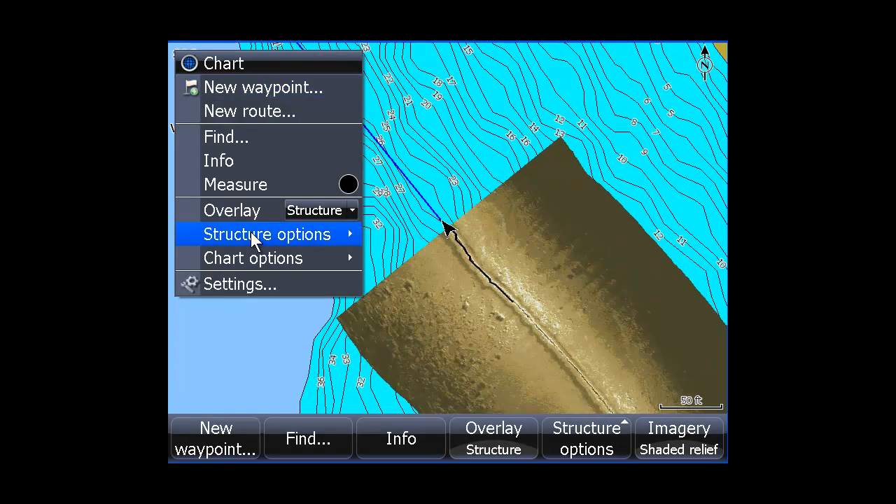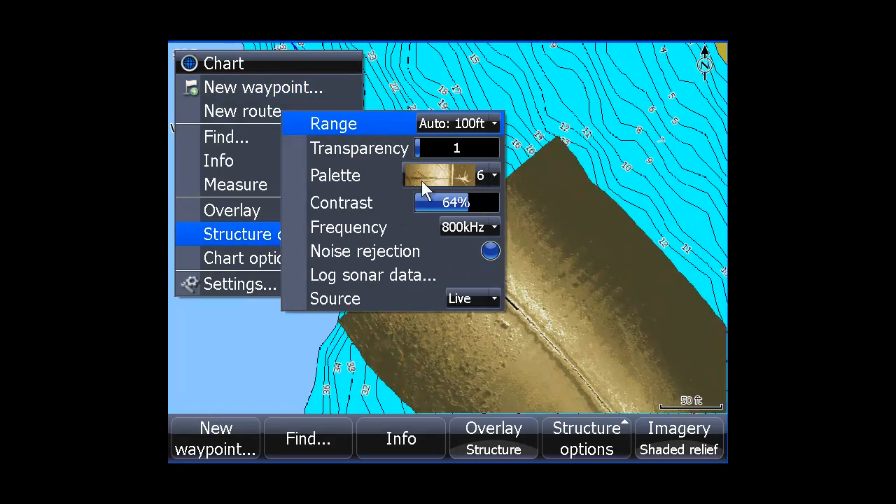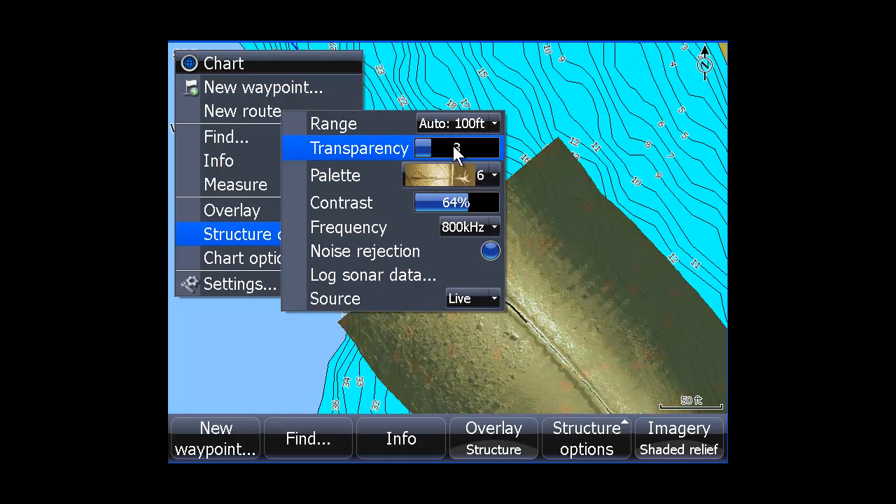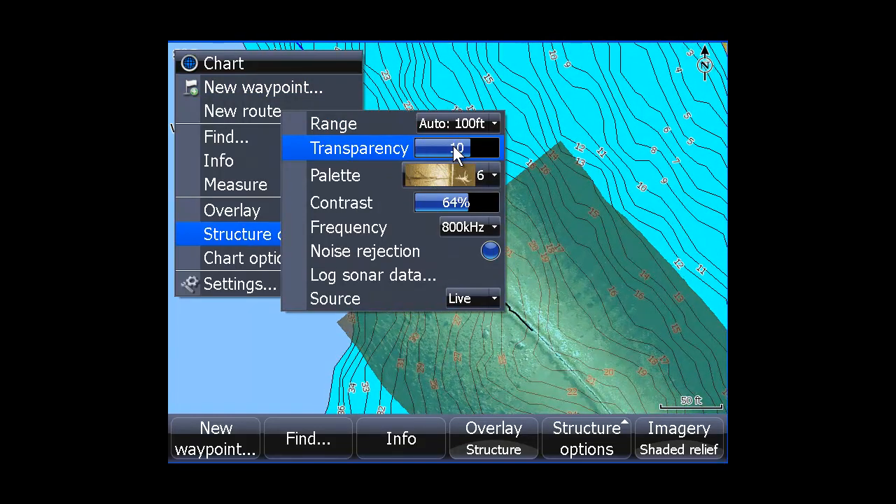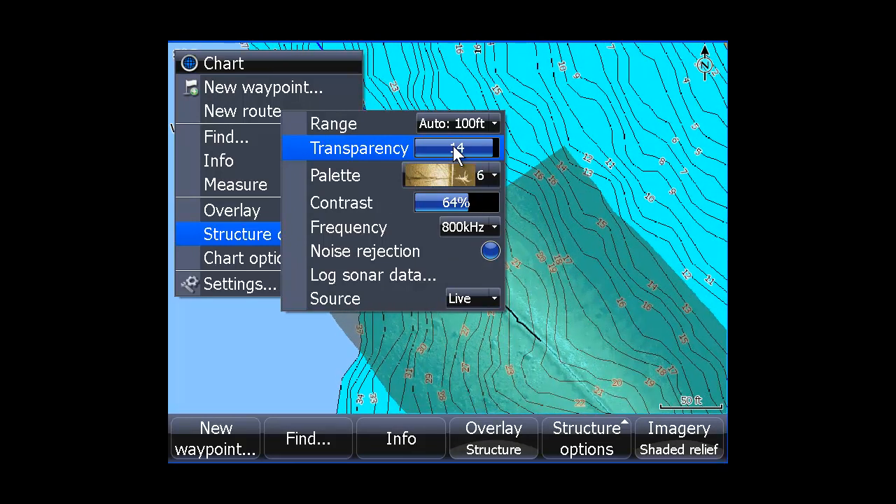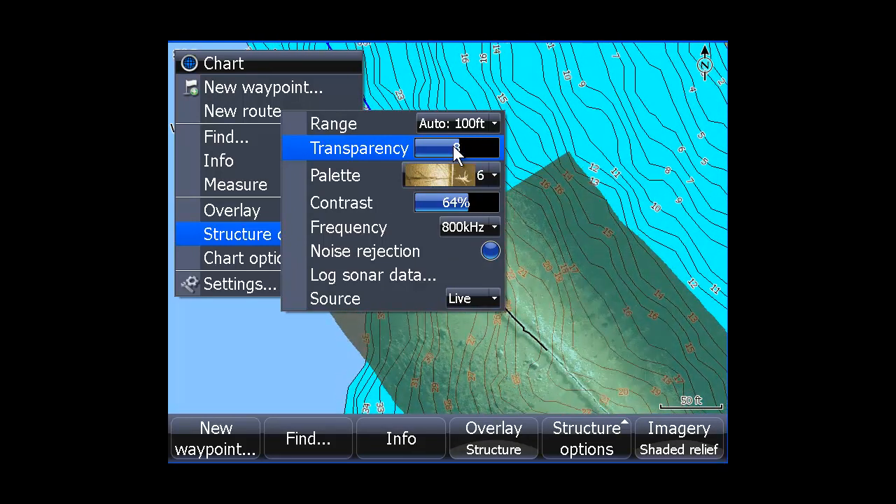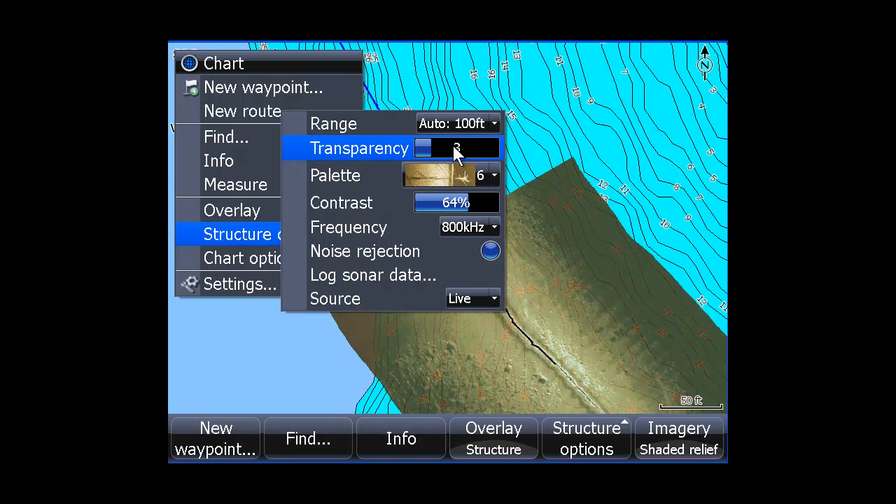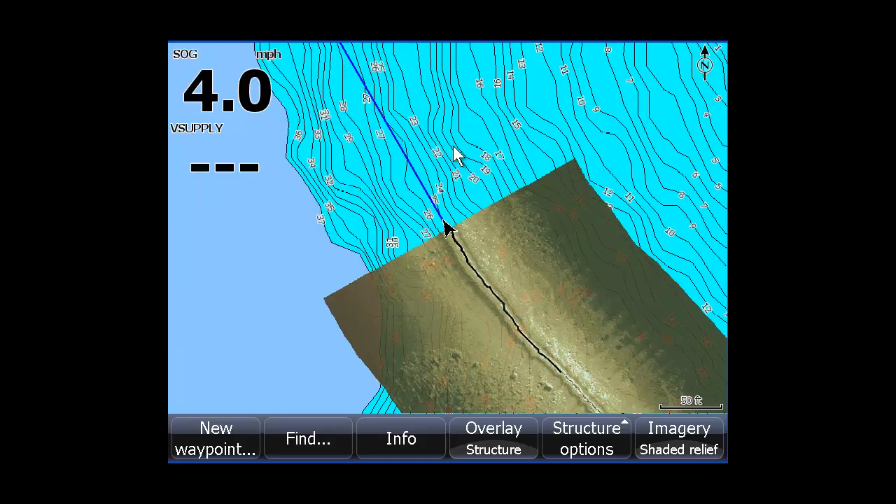If you press Menu, you can go to Structure Options and you can adjust the transparency. So what this does is allows the depth lines to show through the structure map. If you turn it down to a lower number, it just shows the structure map. You have that as a choice. You could also adjust the palette.